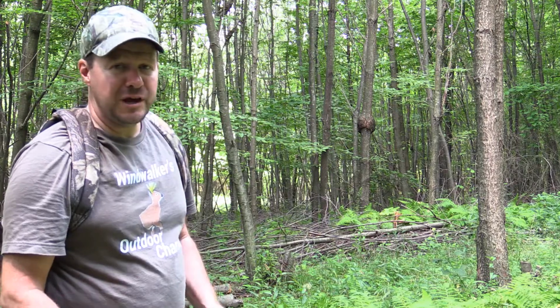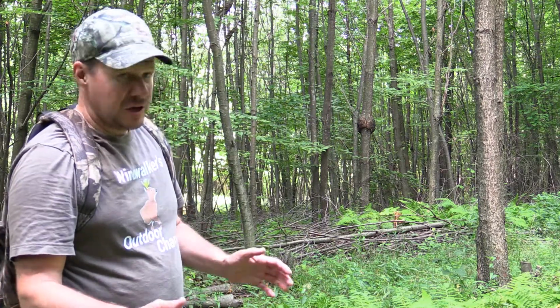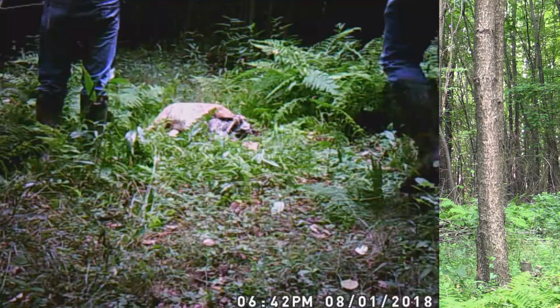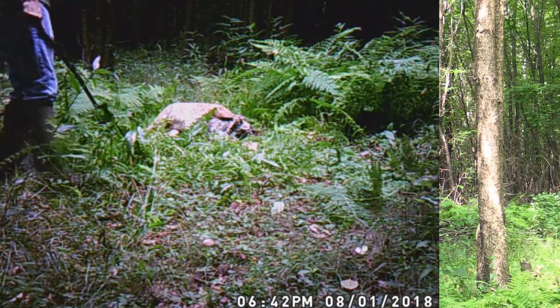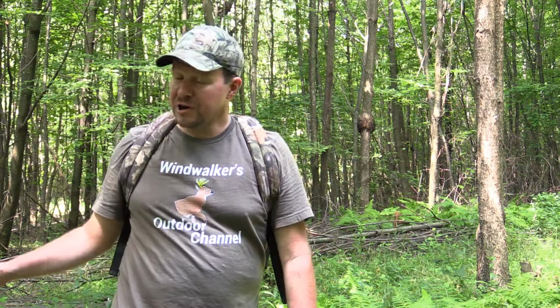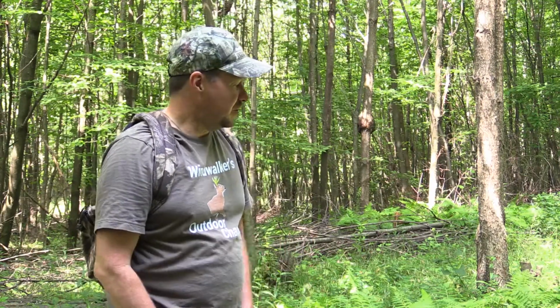So we come back a few days after that, checking trail cameras, and wouldn't you know it, there was a dead doe laying here on the ground. So I decided I needed to put a trail camera on it. I got one of the Wildgame cheaper cameras, doesn't take real good quality video, but I got it set up on the kill. So we left it go probably 4 or 5 days.